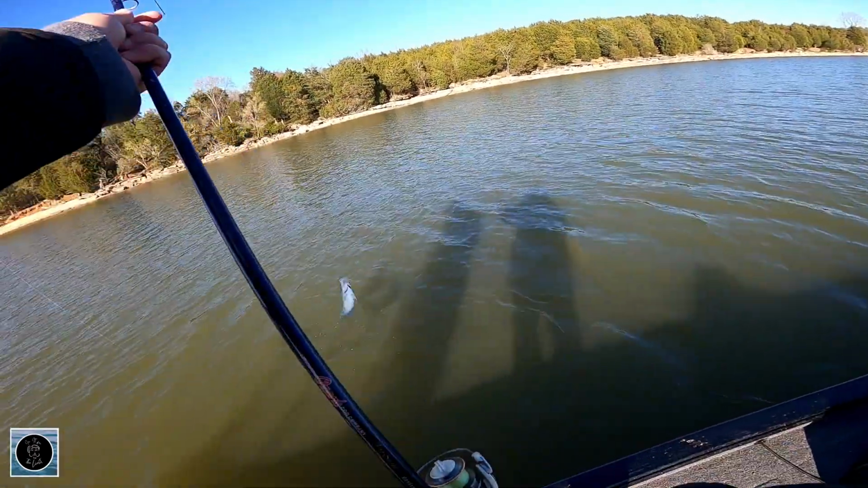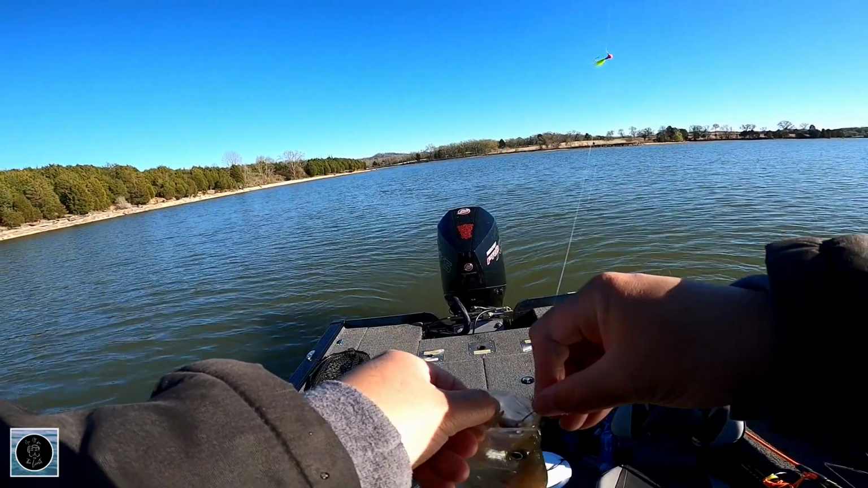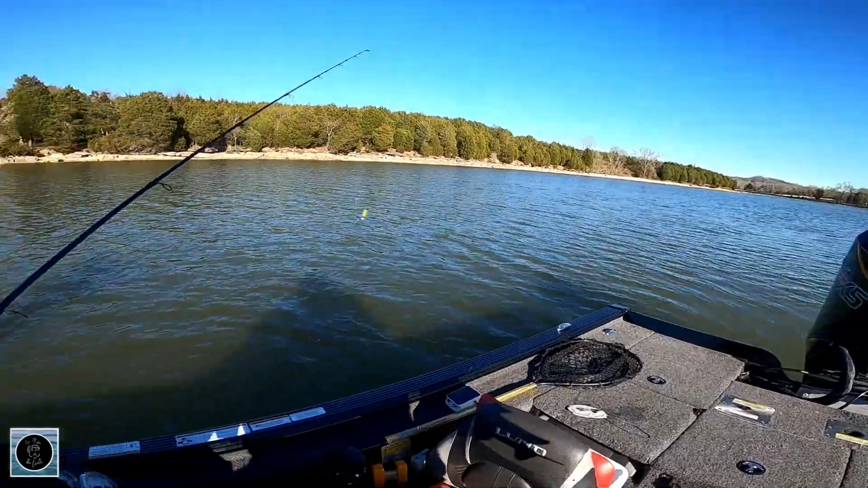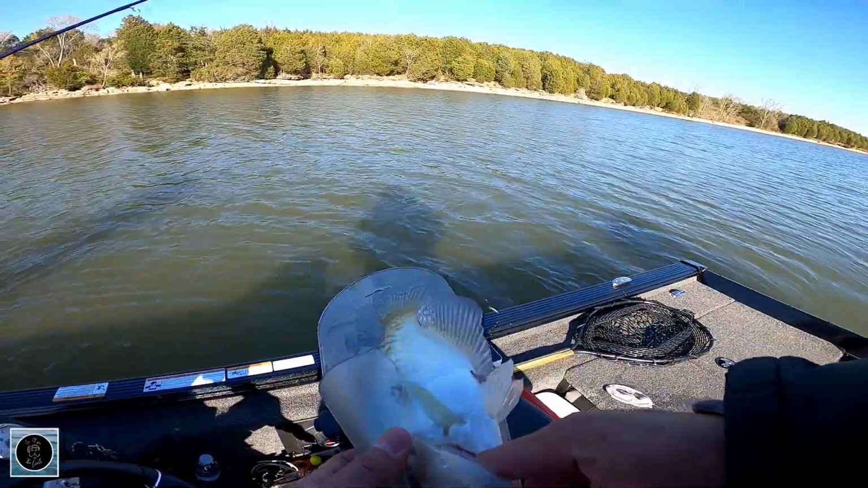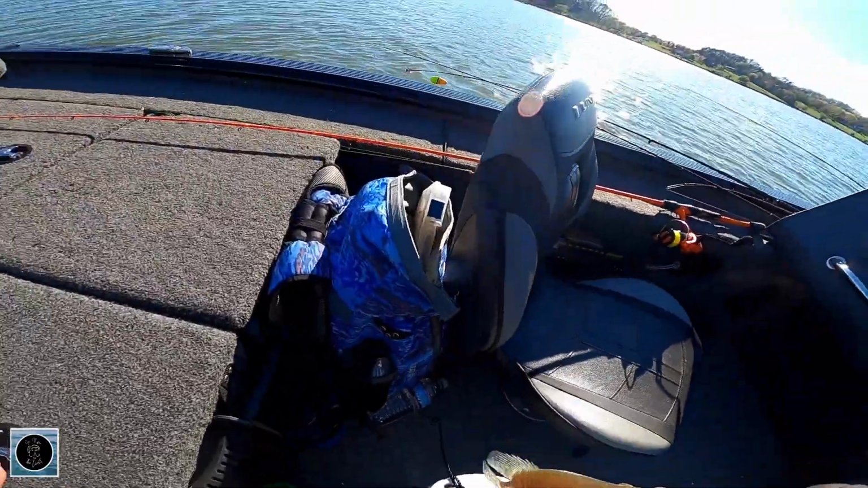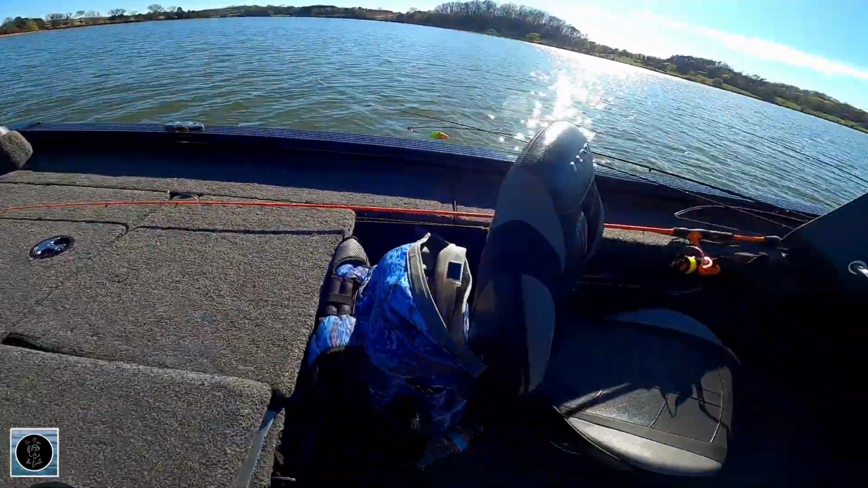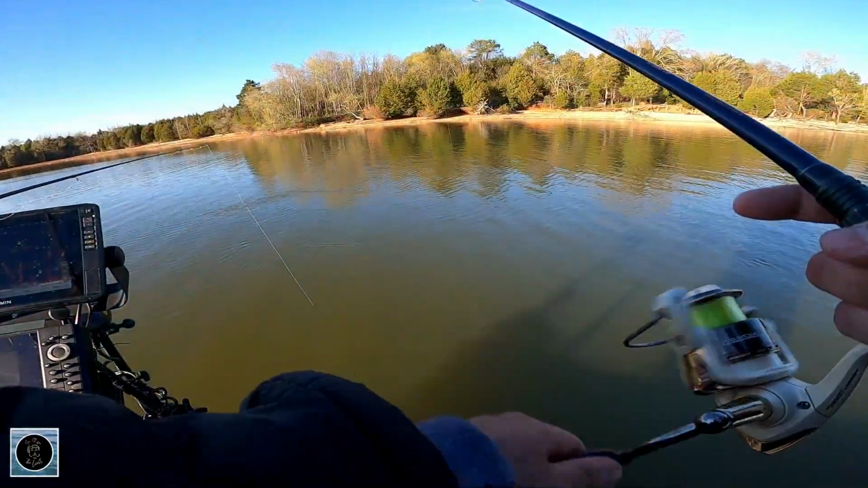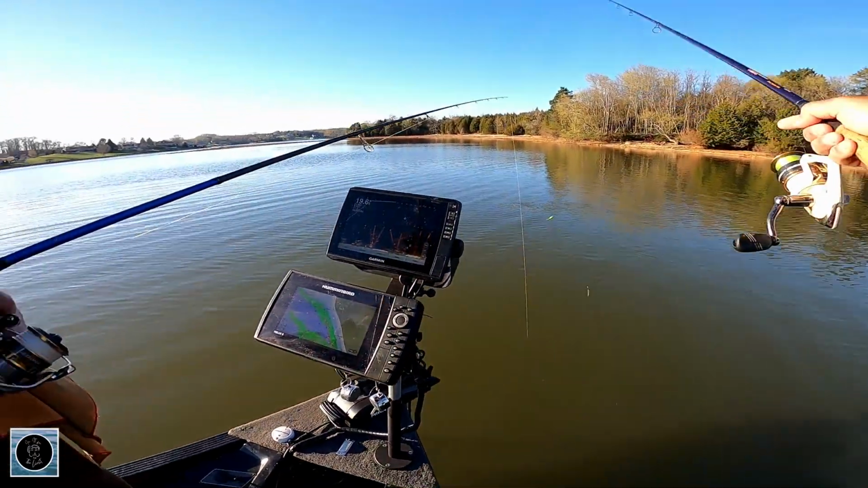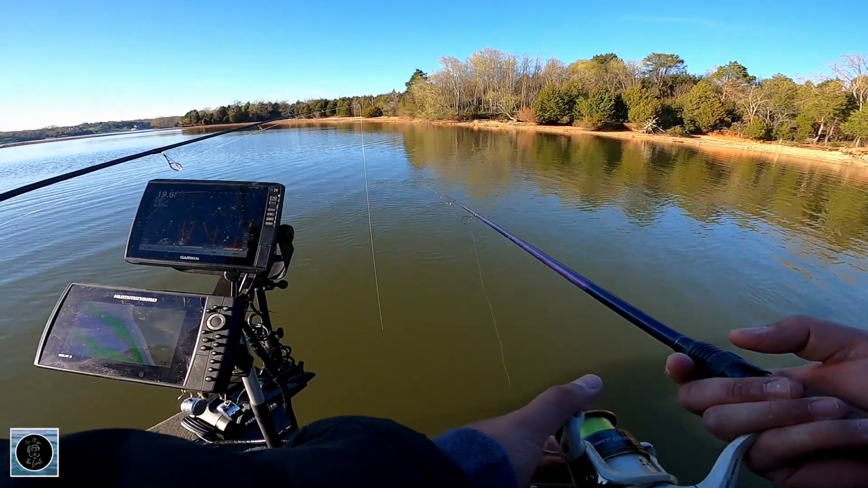That makes me like this fish though. You like this one? Would you say it's your favorite over here? Try to catch one. Probably should have been trying that all day, hadn't I? Well, I forgot to mention it. It's my fault. Apologize.